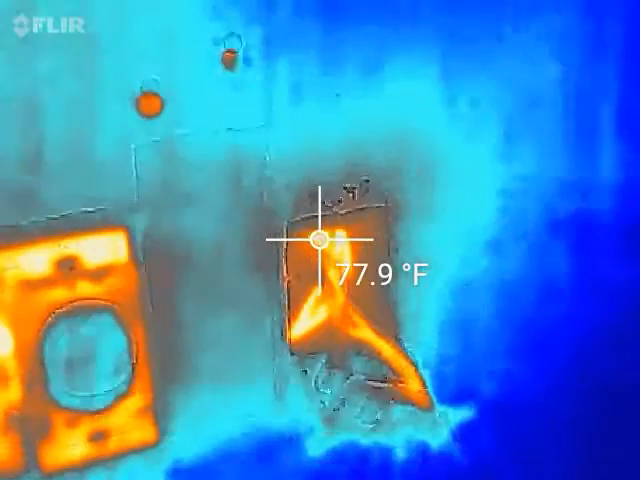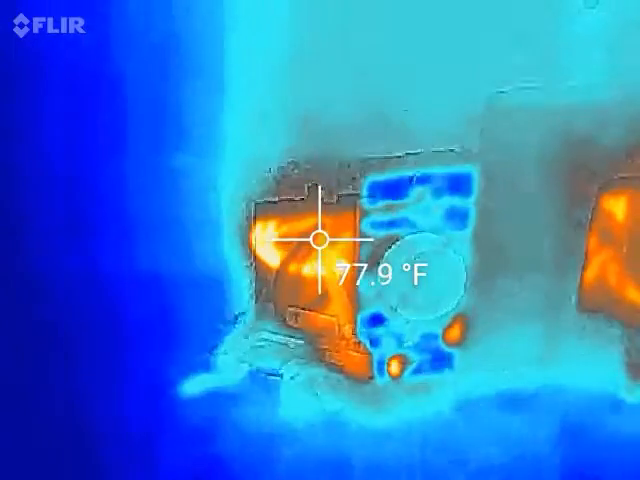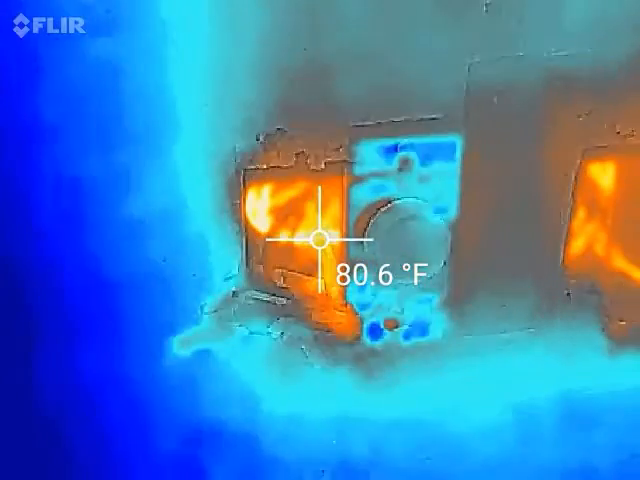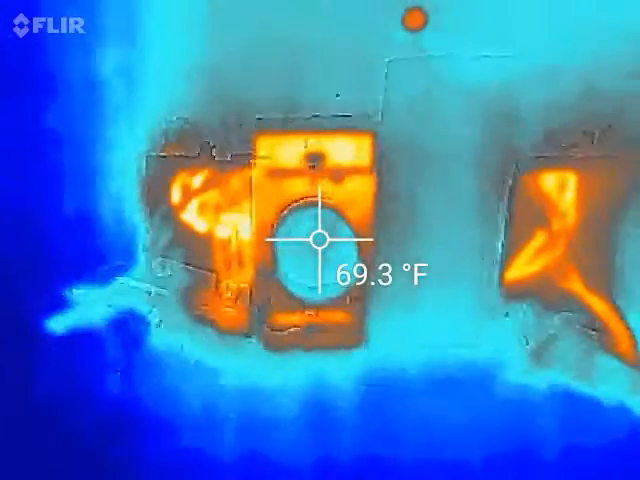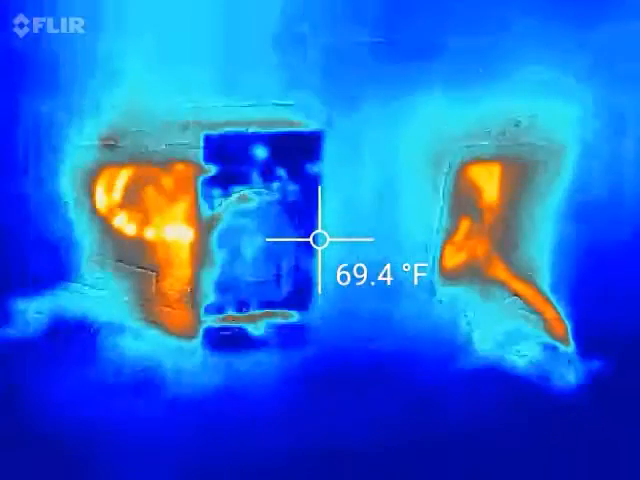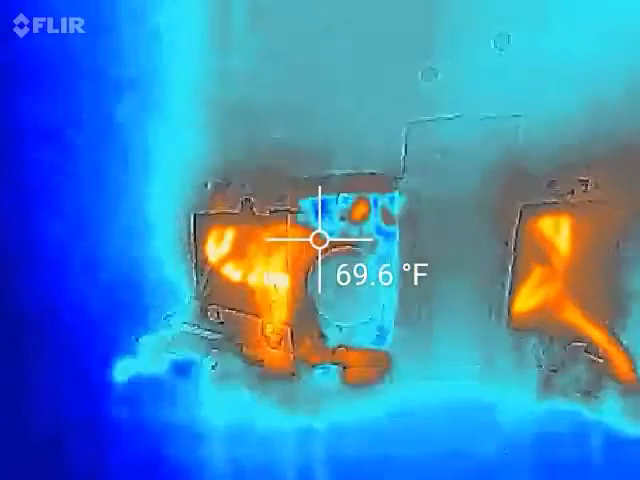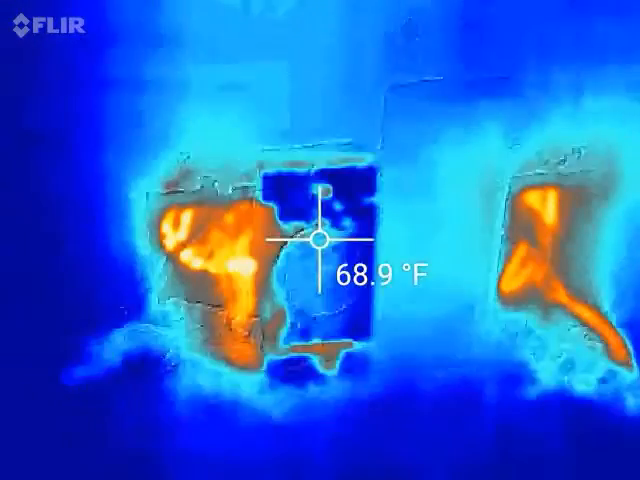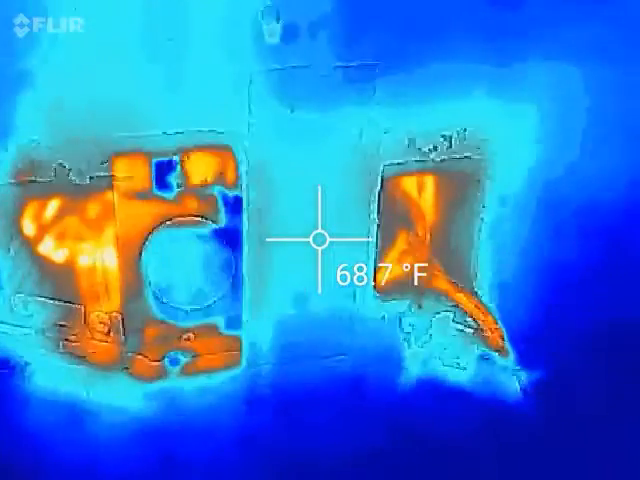$74, $75. Yeah, it's okay. That other wire is a little hot. I don't know why. I'll look into it as soon as I'm done shooting this. And the expanding foam is still curing, but I think it's pretty much done. I'd scrape it out after about half an hour of expansion so I don't have to take a chisel or a frickin' knife to it.